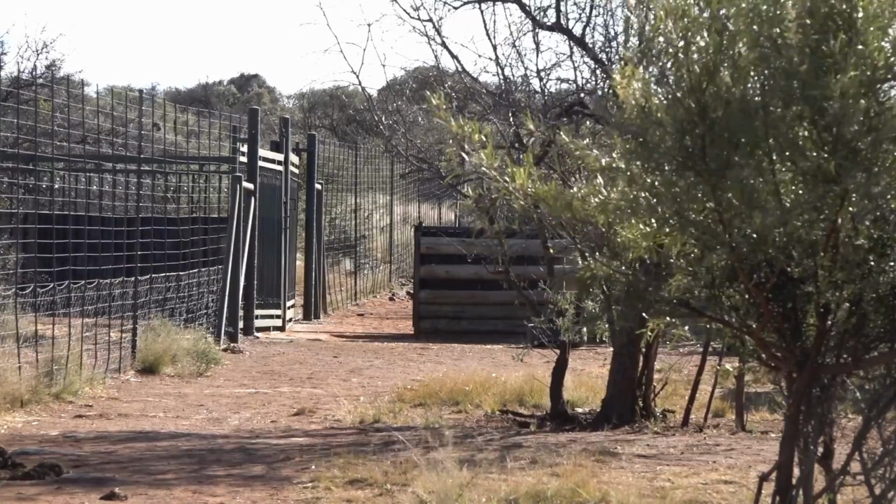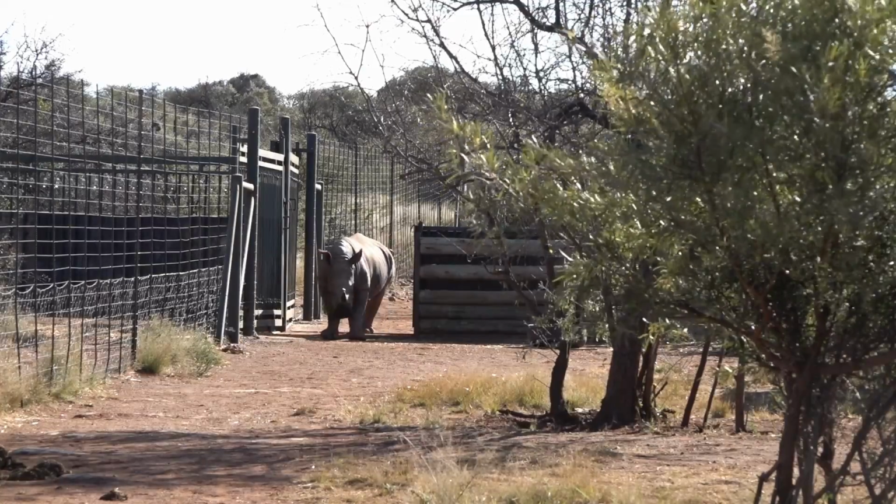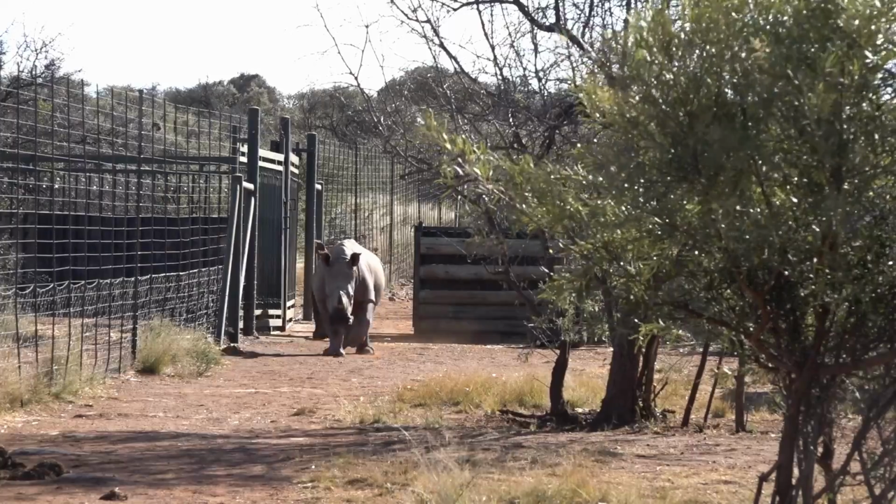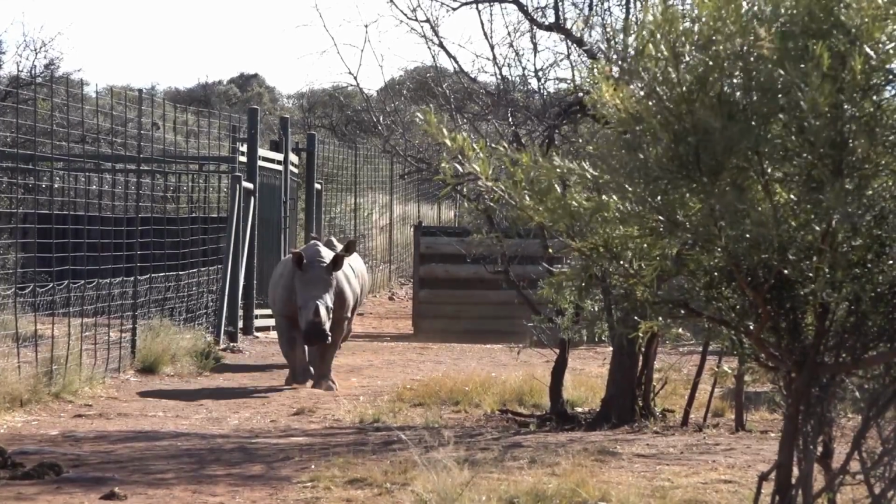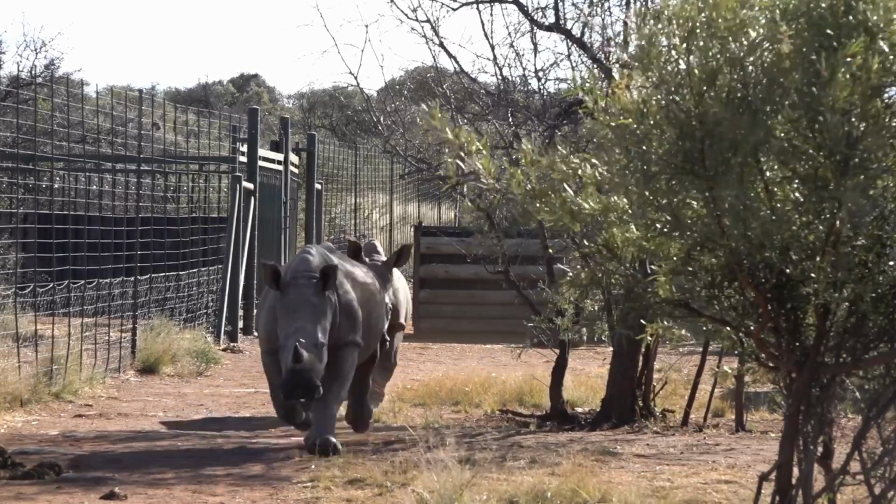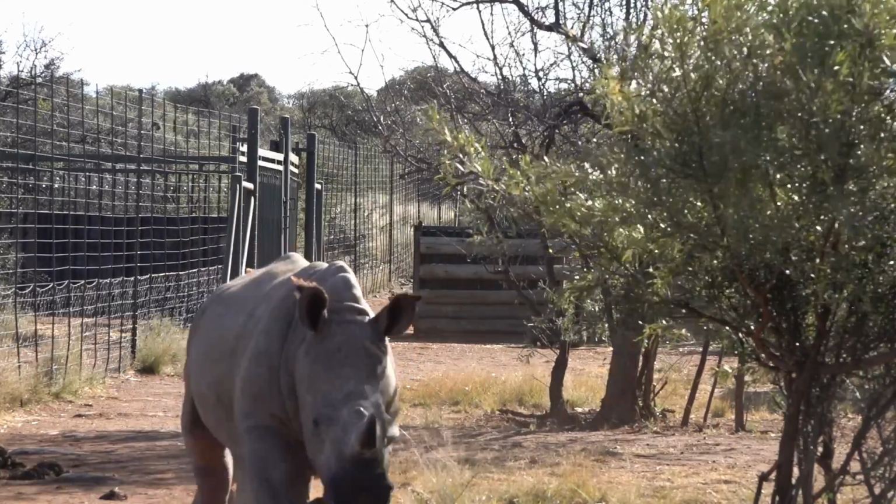African Parks' website has lots of details about its planned release project. We asked African Parks for more on how it plans to stop the poachers. How much extra budget will it put into anti-poaching? And we asked African Parks to address the fear that the temptation of rhino horn could lead to human death, either of poachers or rangers or both. They did not send us a comment.